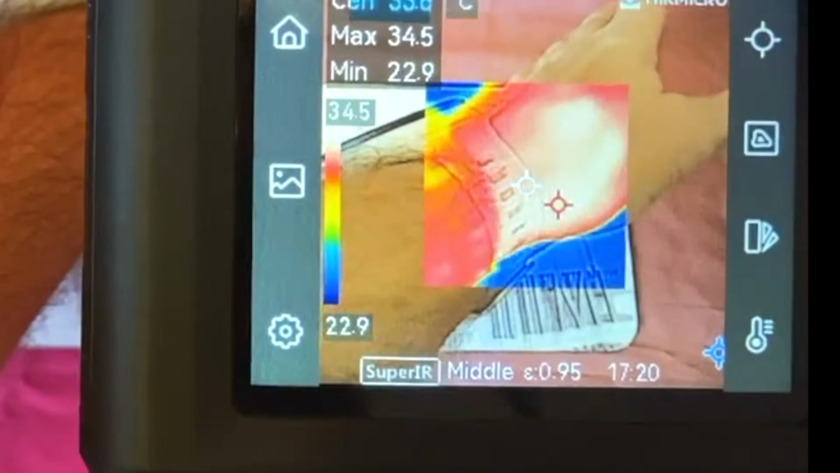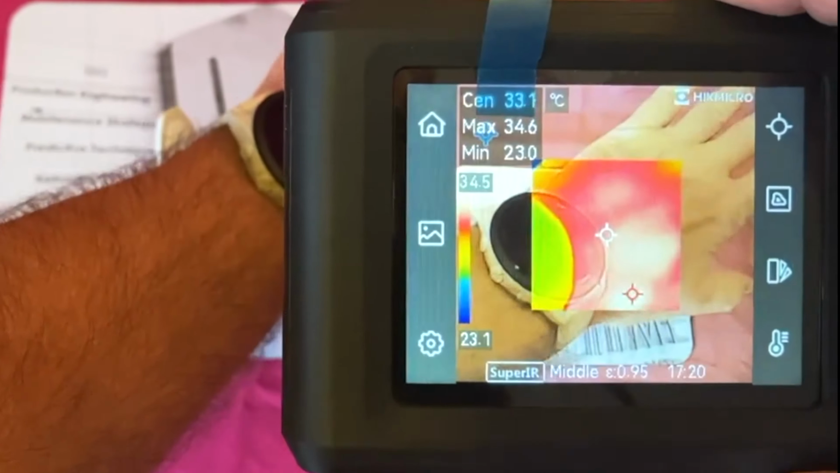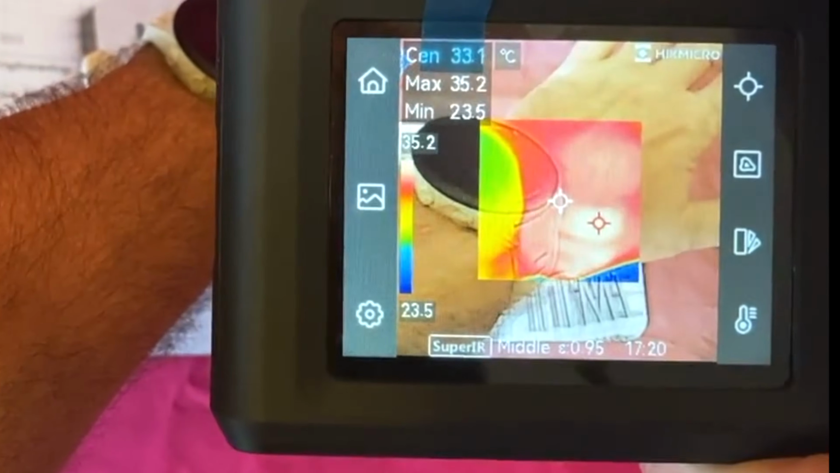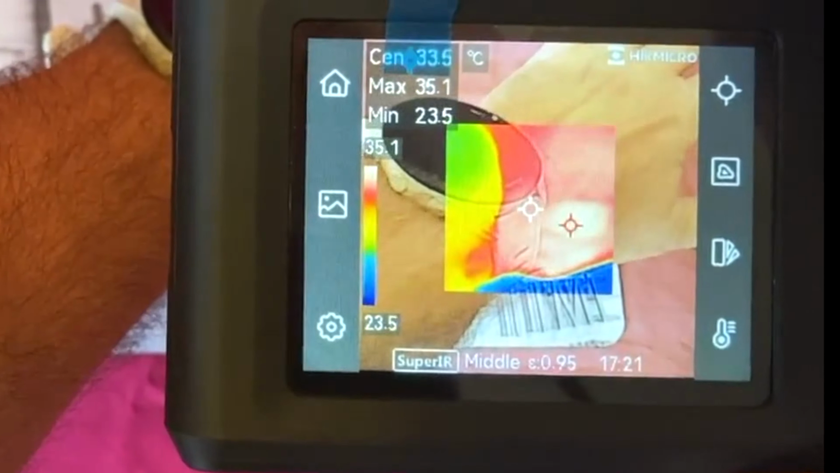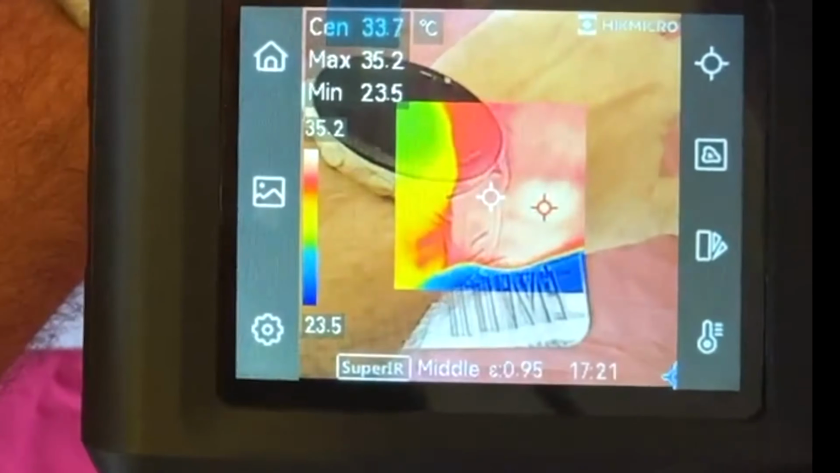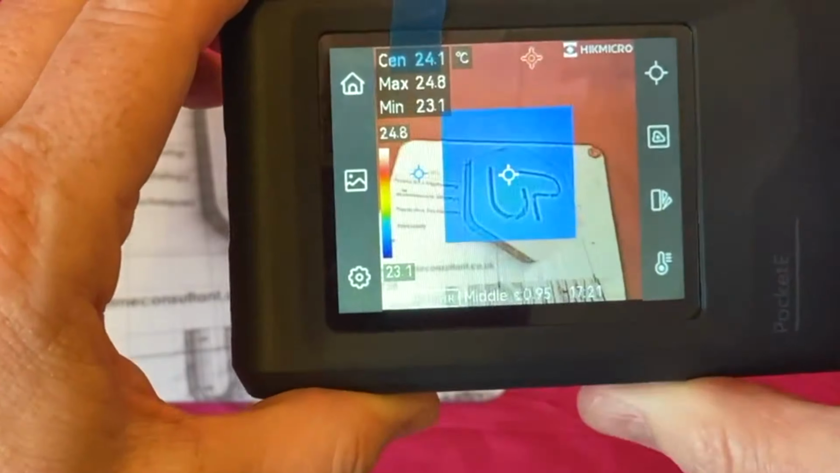All images do that. They will pause occasionally and recalibrate the sensor. So you can see that's chasing that hot spot on my hand, which is 35.2, so I'm still alive. The centre's saying it's 33.47 and the minimum's about 23.6, so ambient in this room.